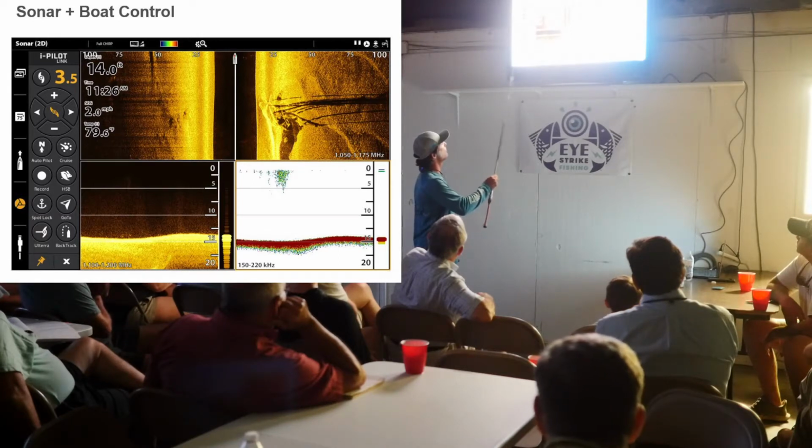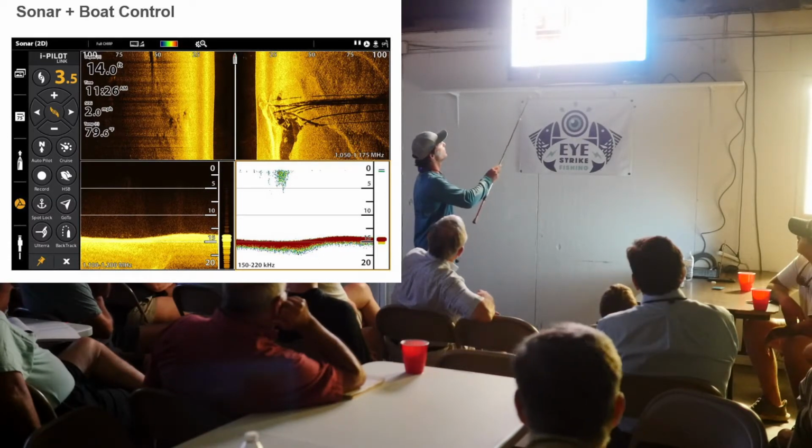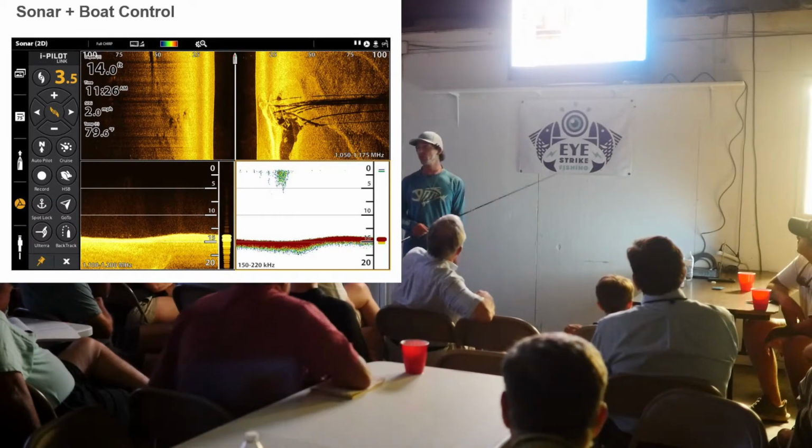I like to have more of the horizontal view for my side imaging just because I get a little bit more of a view further out from the boat. If it was one of these here, it's just not as clear of an image. I really depend on the detail on that side imaging more than I do the 2D and the down imaging. That's just me. Everybody fishes differently.